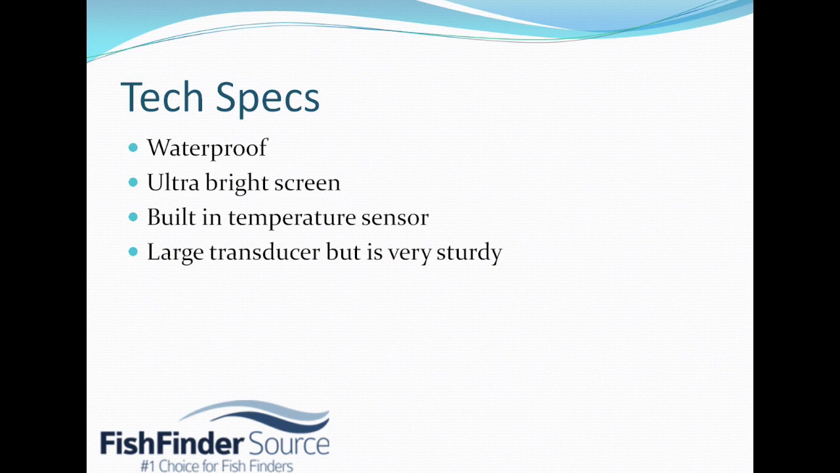Some tech specs. It is waterproof. The screen is really bright. There is a temperature sensor built into the transducer. You don't need that separately. And with GPS, you're going to get speed readings. And the transducer is pretty big. It juts out a lot, and it's quite big.